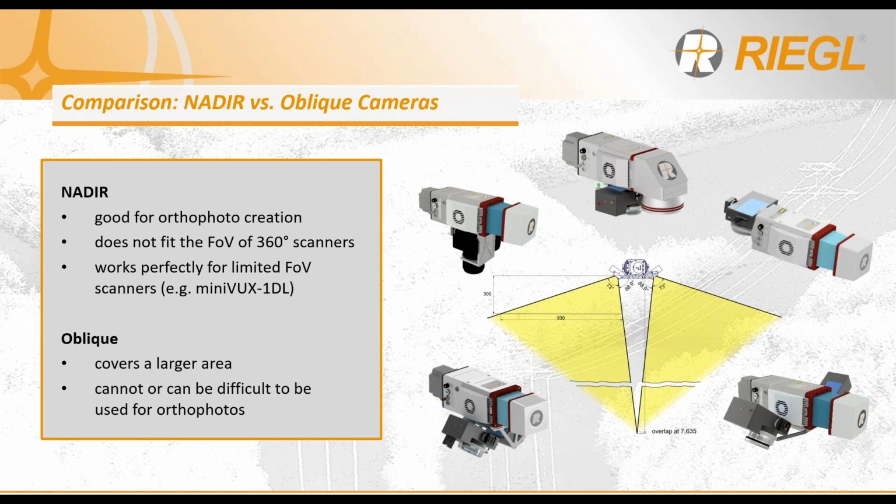For a single camera or nadir configuration, it's really good for orthophoto creation because it's that directly over the ground look perspective. However, the camera image footprint doesn't fit over the 360-degree field of view that the miniVUX 1 UAV and the miniVUX 2 UAV offer. It does work perfectly for a more limited field of view, such as the miniVUX 1 DL.